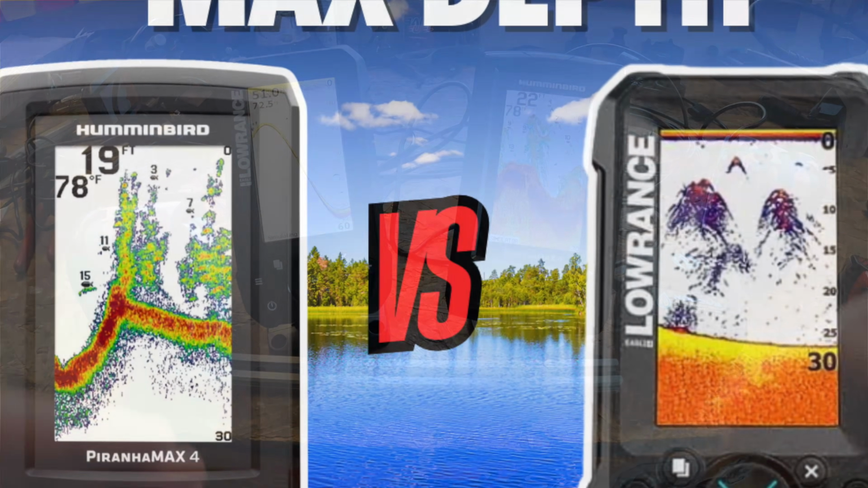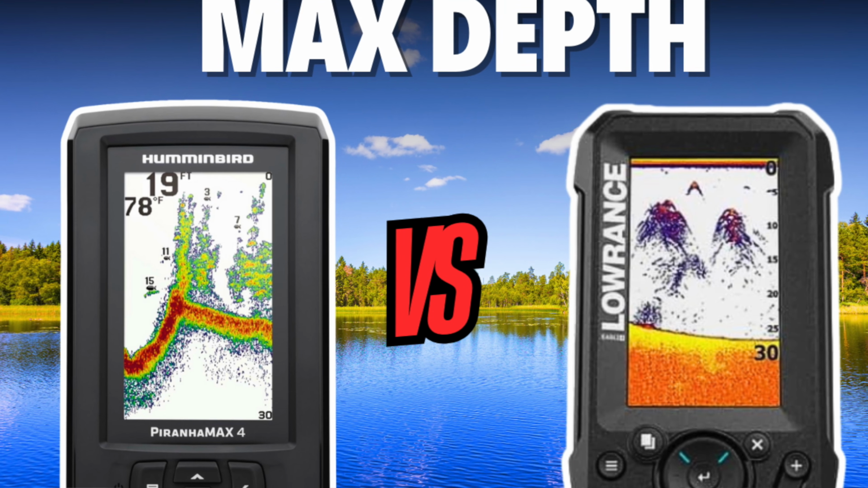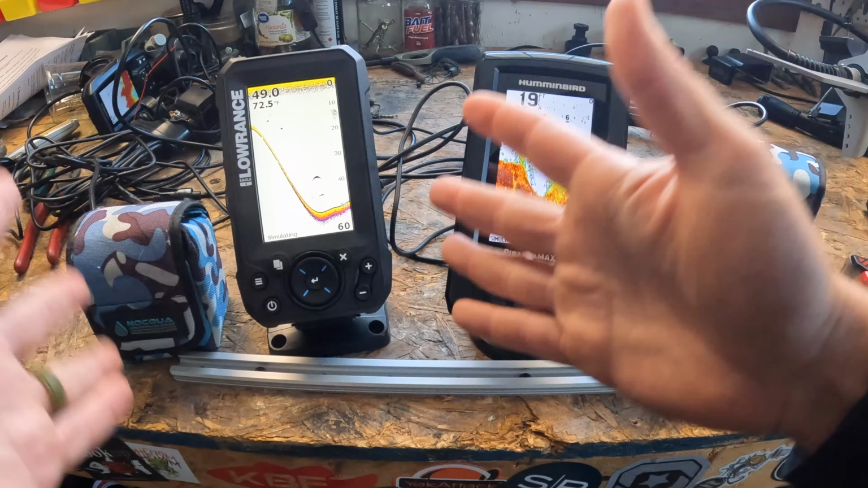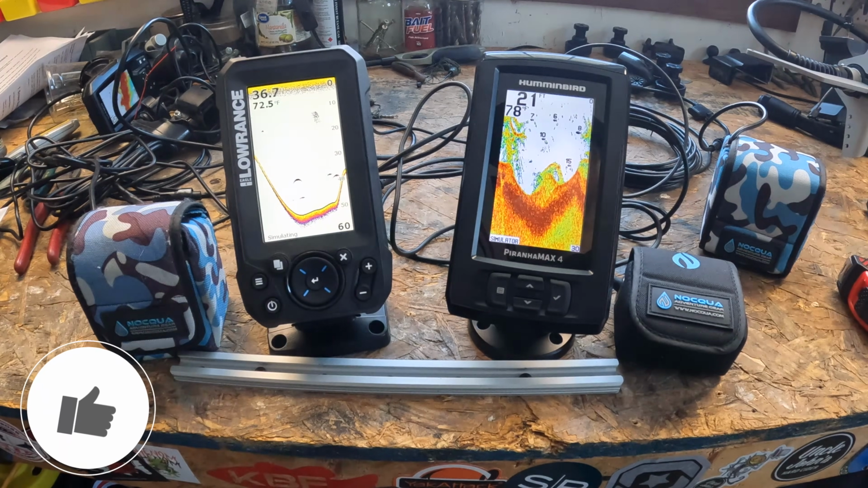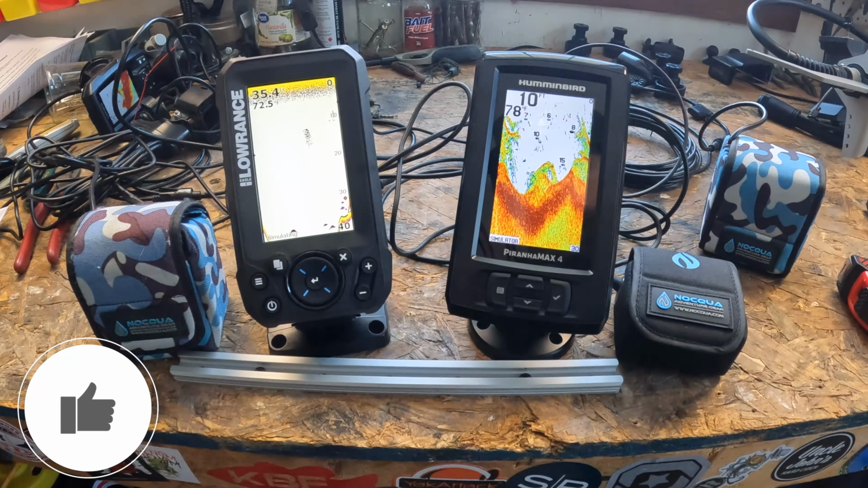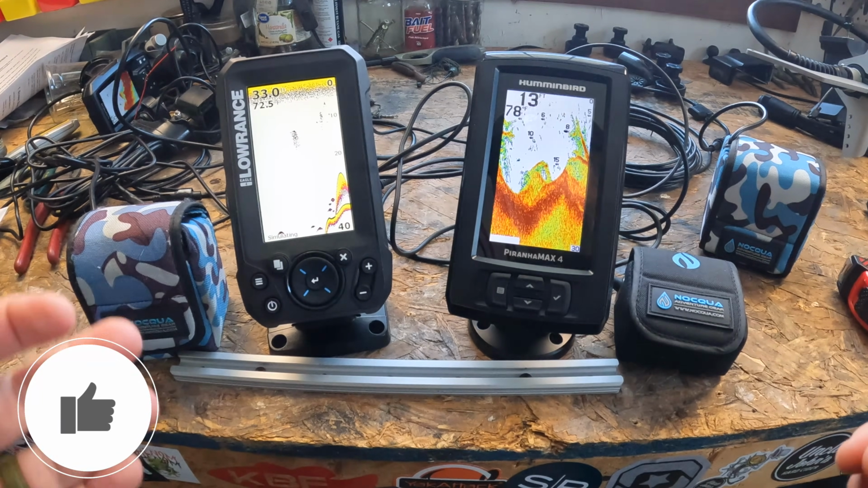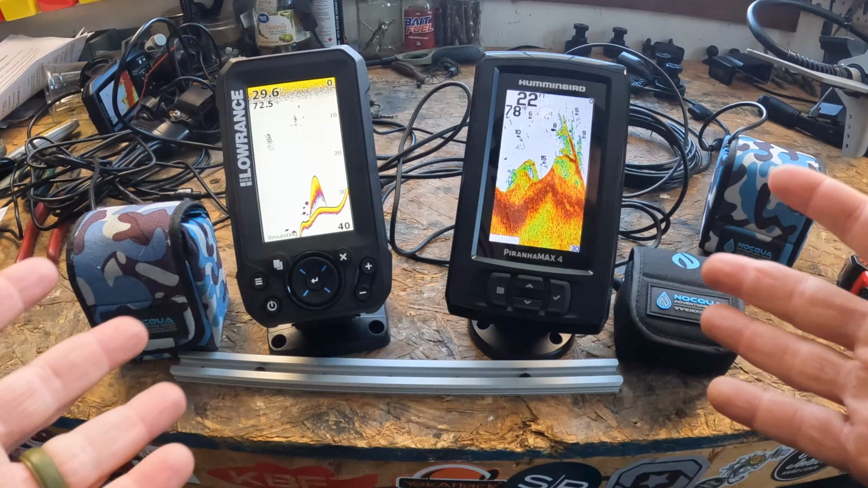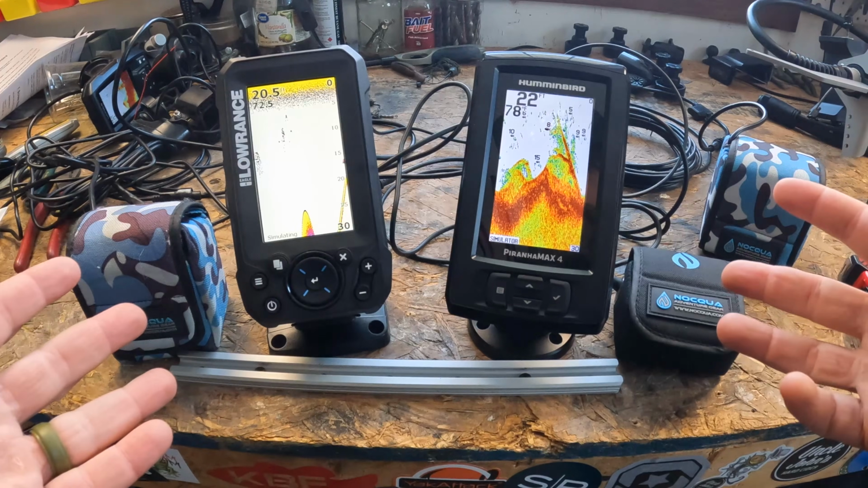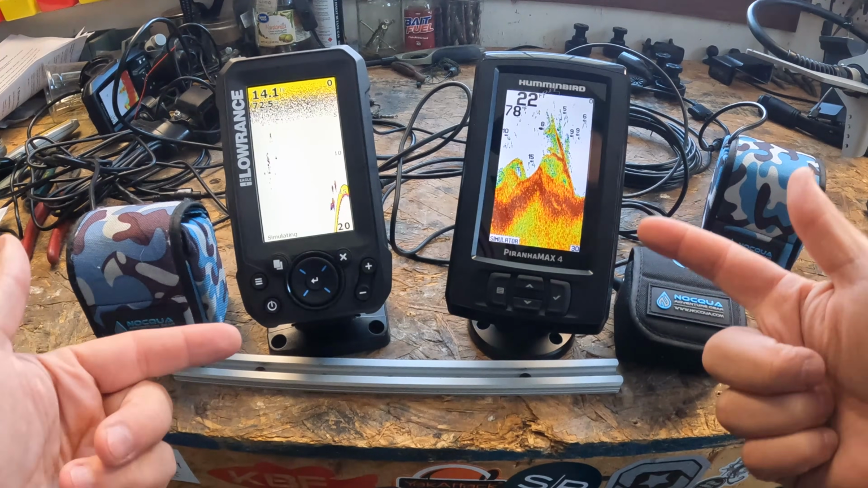All right, so now let's talk about depth capability, right? So the Lowrance Eagle 4X, the max depth is 500 feet. For the Humminbird PiranhaMAX 4, it's going to be 600 feet. So both are perfectly fine for fishing lakes and ponds and rivers under 300 feet. So neither are really deep water powerhouses, but they don't really need to be. If you're out there fishing deep water, you're usually not using an entry-level fish finder to do it.